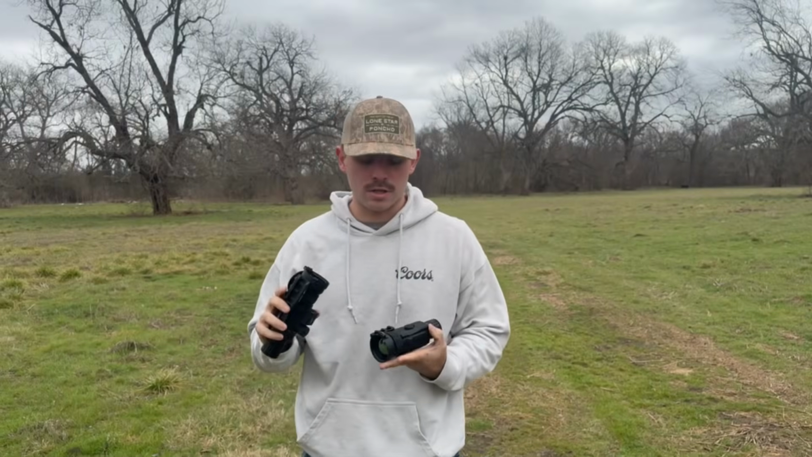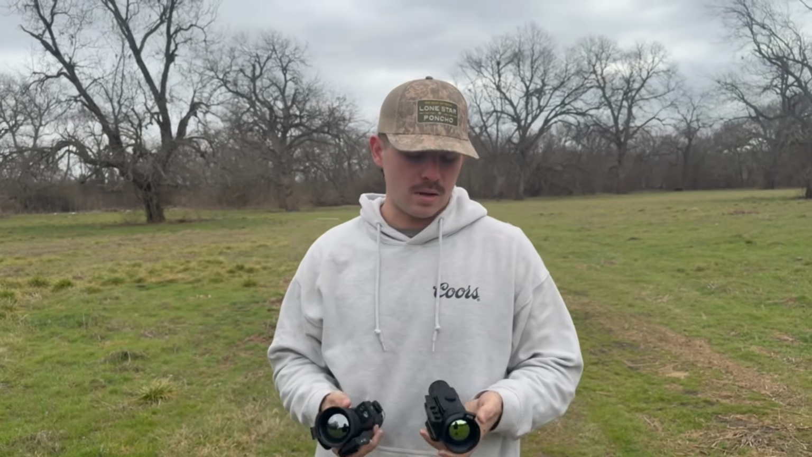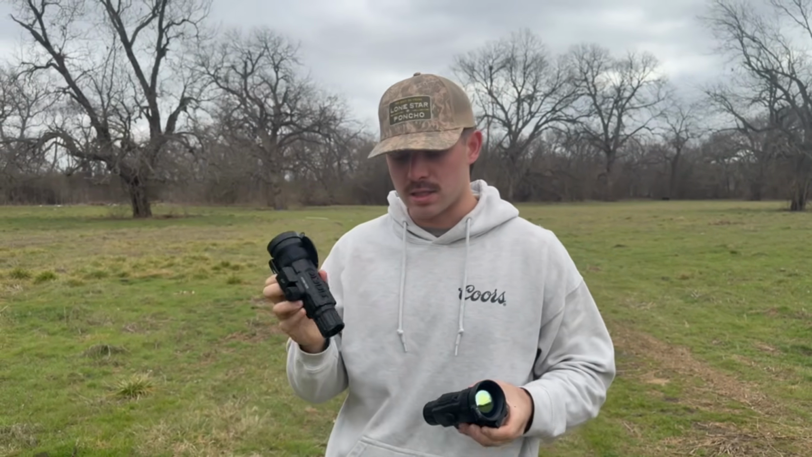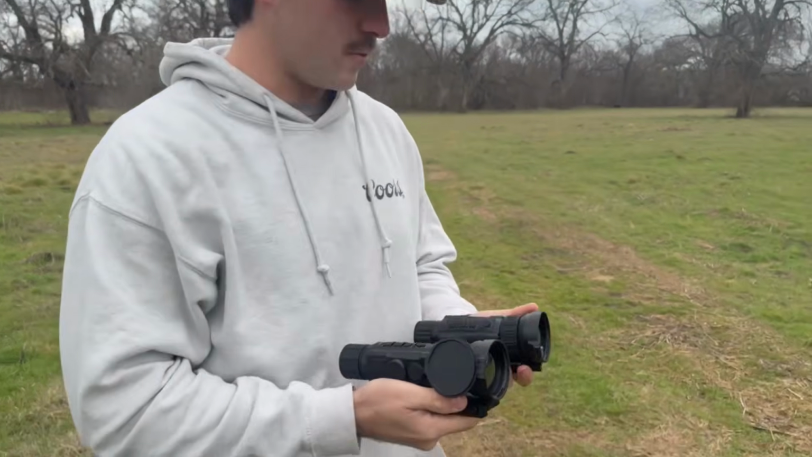Okay guys, I just took these things off of the mount, and I wanted to show you a quick side-by-side comparison of the scopes in my hand. Right here we have the HS650 non-LRF, and then we have the HS650R, which is the one with the LRF on it. So if you want to look, Cameron, come in closer.